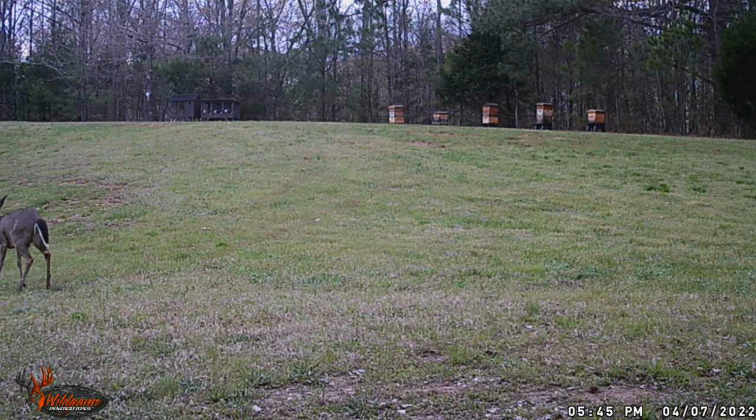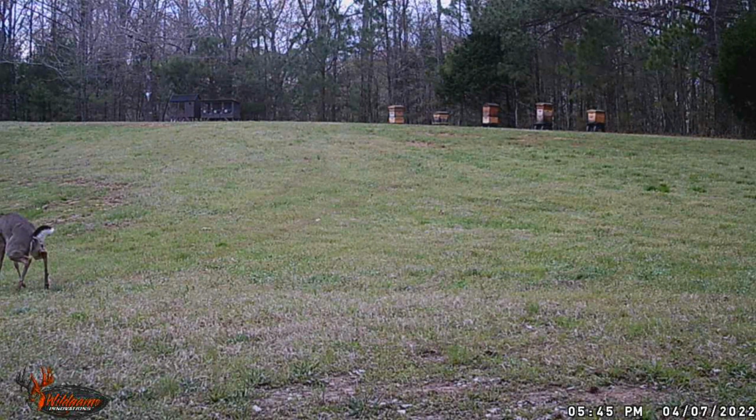Oh, look at this deer. He's skittish. It's 5:45 p.m. Yeah, I'm getting home from, it's taking a pee is what it's doing.